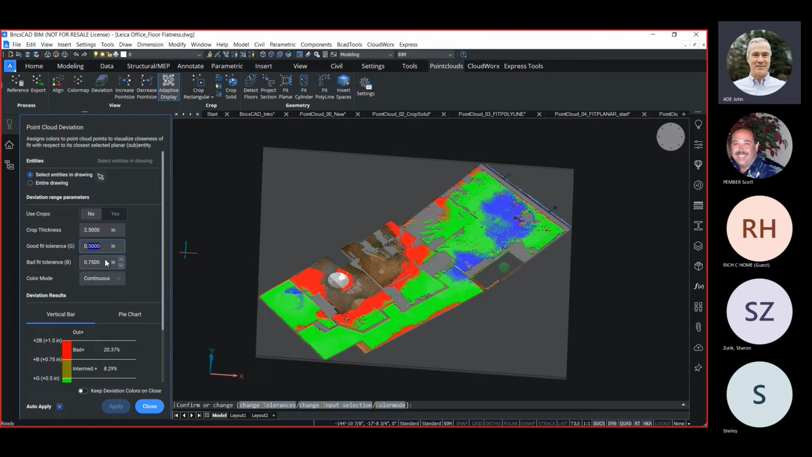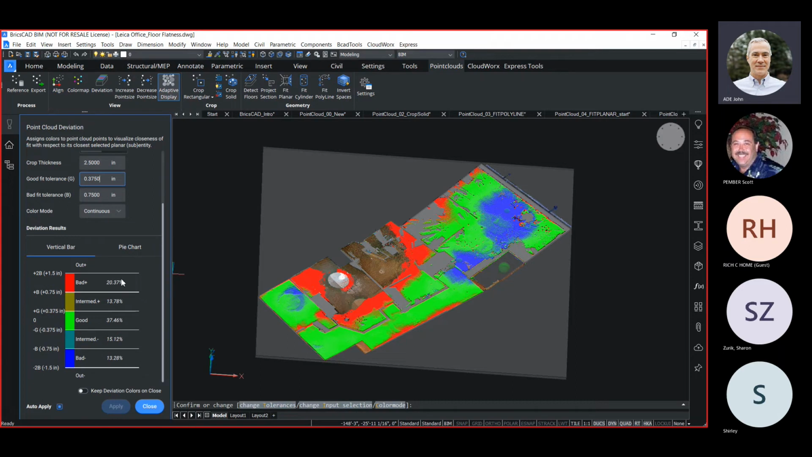So maybe I want this to be a tighter tolerance of 3/8 of an inch. 1/2 an inch is kind of a big tolerance. But let's say I do 3/8 of an inch. It will automatically adjust the color map, and it will also adjust our percentages here.